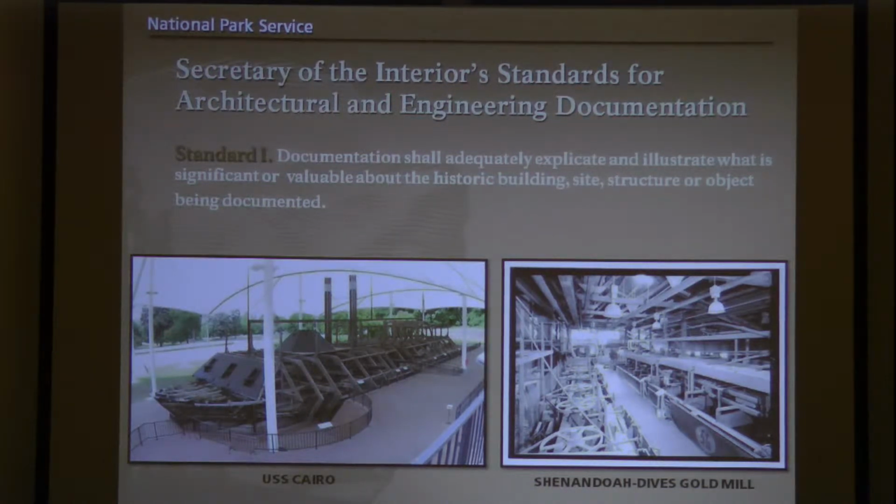Standard 1 states documentation shall adequately illustrate what is significant or valuable about the historic site. Significance can vary considerably from structure to structure. For example, the USS Cairo is a resource where the ship structure is significant in and of itself. The Shenandoah Davies Mill, on the other hand, is significant for the processes that take place inside the structure. In this case, the flotation methods of extracting metals from raw ore.